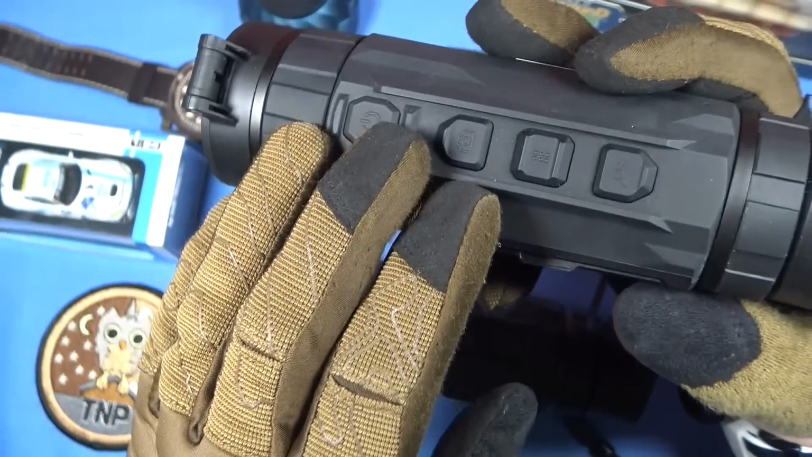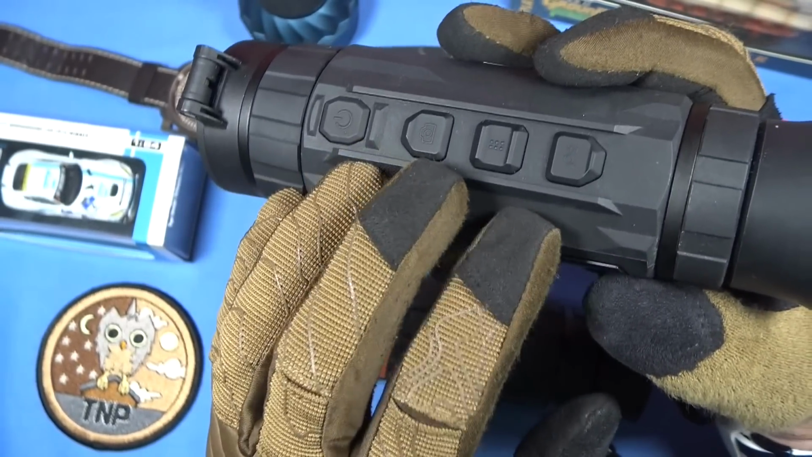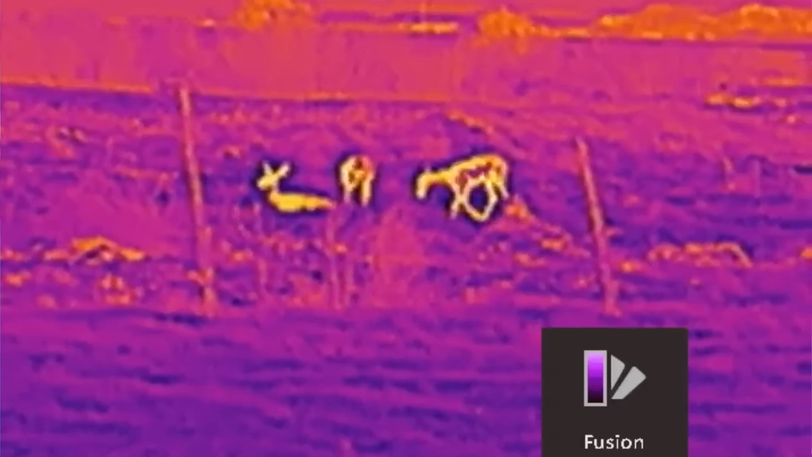And there is an auto off function in the menu. I recommend you do turn that on, probably setting it to 30 minutes just in case you forget to turn it off. Okay, now if you're using it for a lengthy period of time, like patrols of some sort, perimeter security, turn auto off. Off.